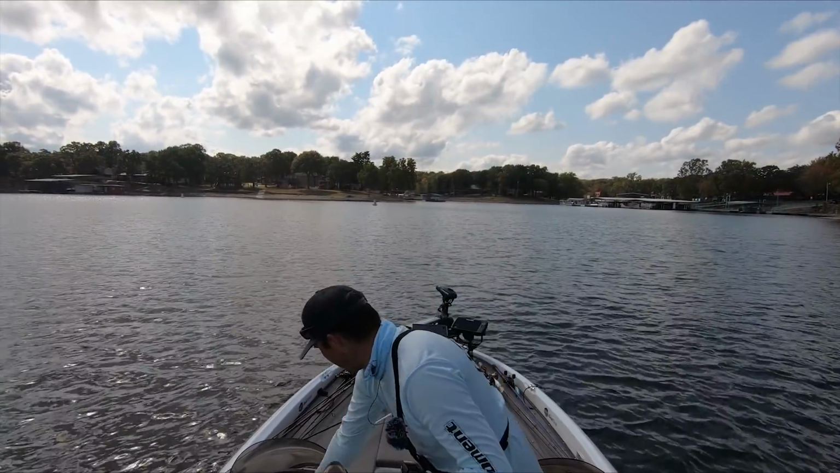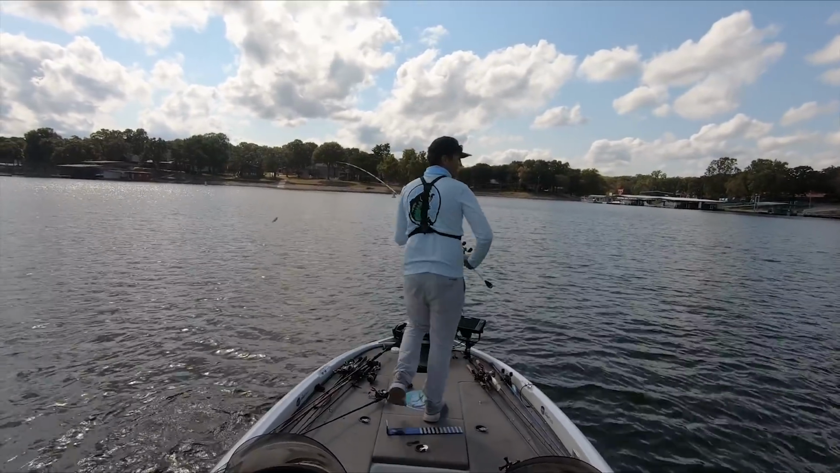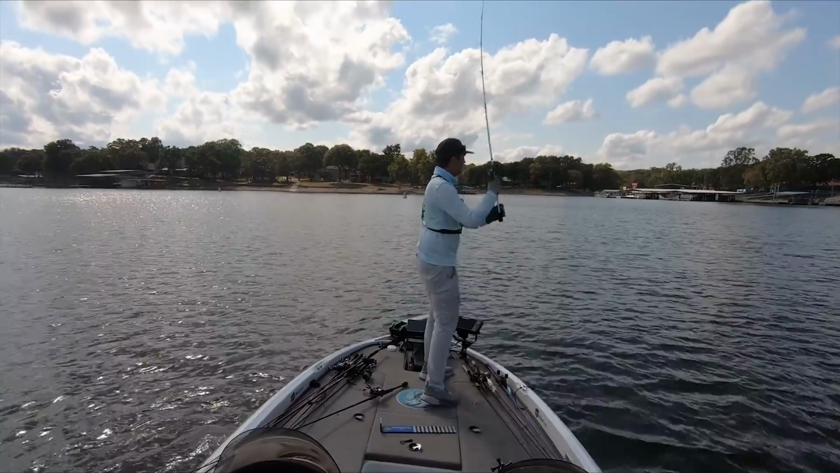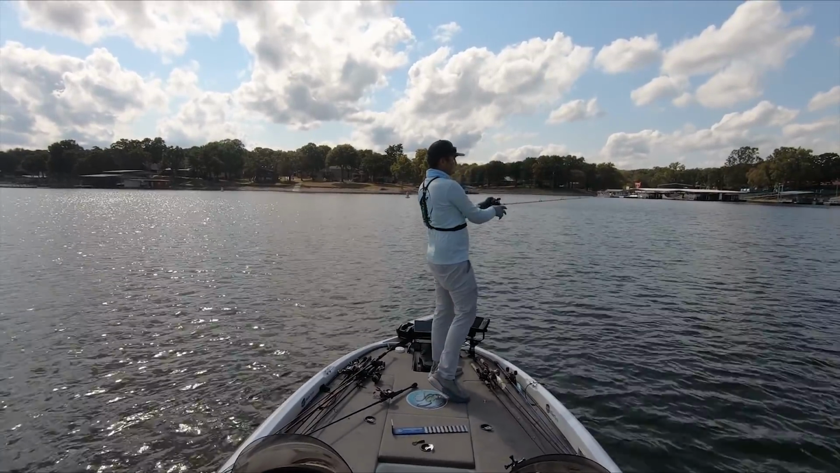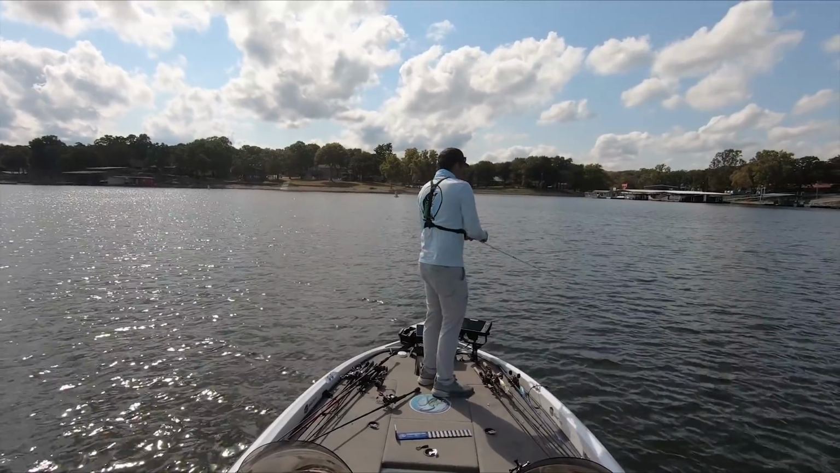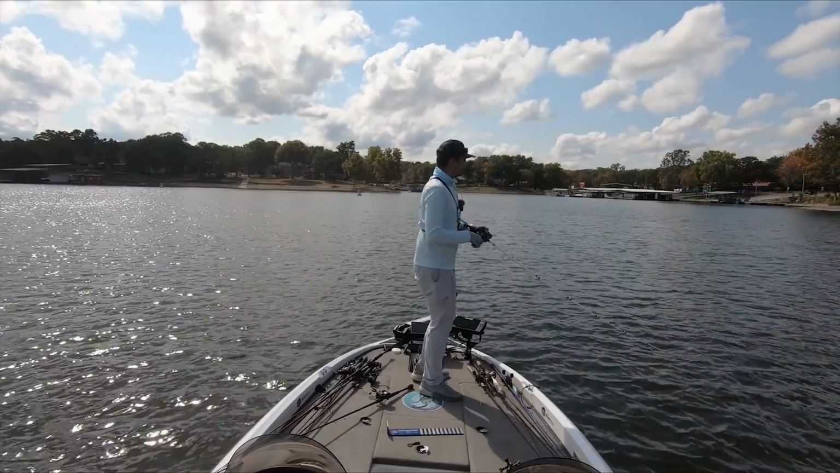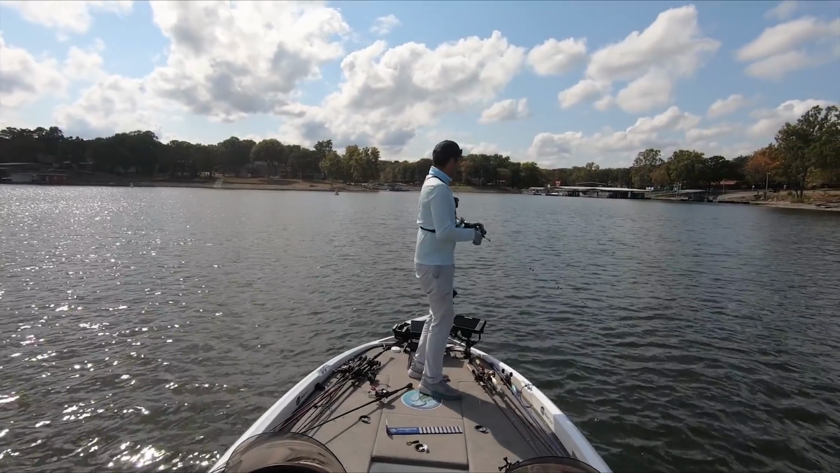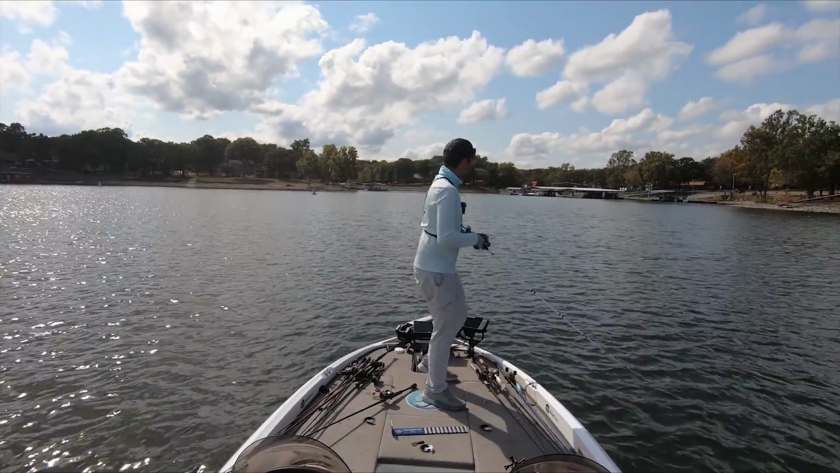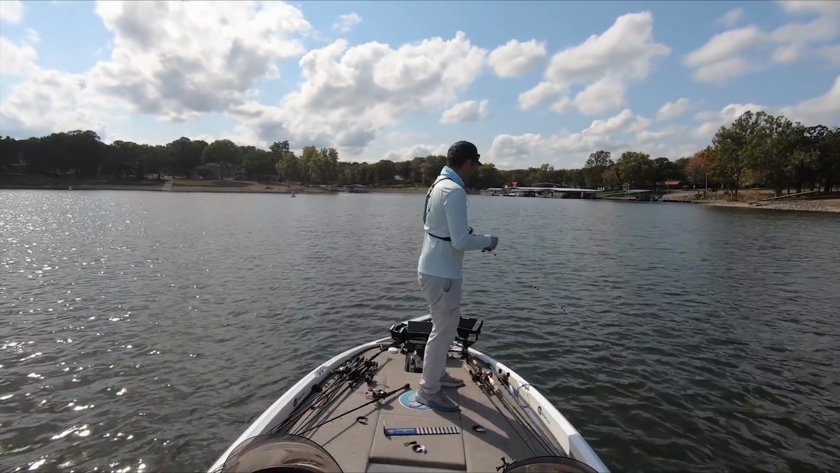Got 9 pounds for 5 fish. Not exactly a bragging bag out here on Grand Lake. There's a lot bigger fish than that out here. But honestly, for not being on Grand for like 2 months and also fishing offshore in the fall, that's definitely not that bad. Oh my gosh, another one is on there as I'm talking. That bait didn't even go down a foot. Apparently I found something they like.